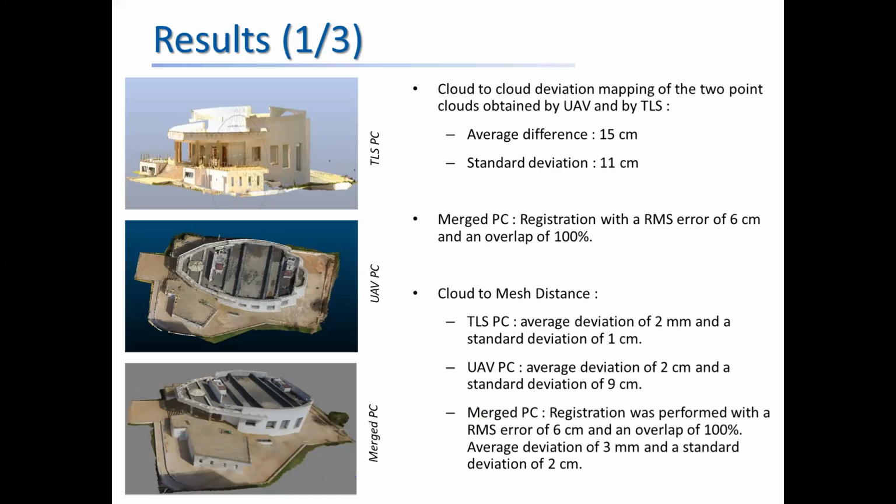Besides, we can see the values obtained from the quality assessment over the cloud-to-cloud comparison and using the cloud to mesh distance mapping.